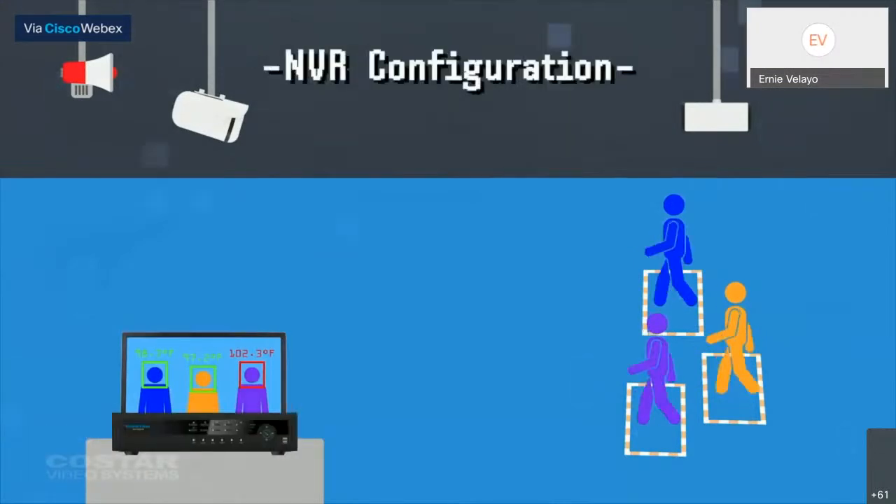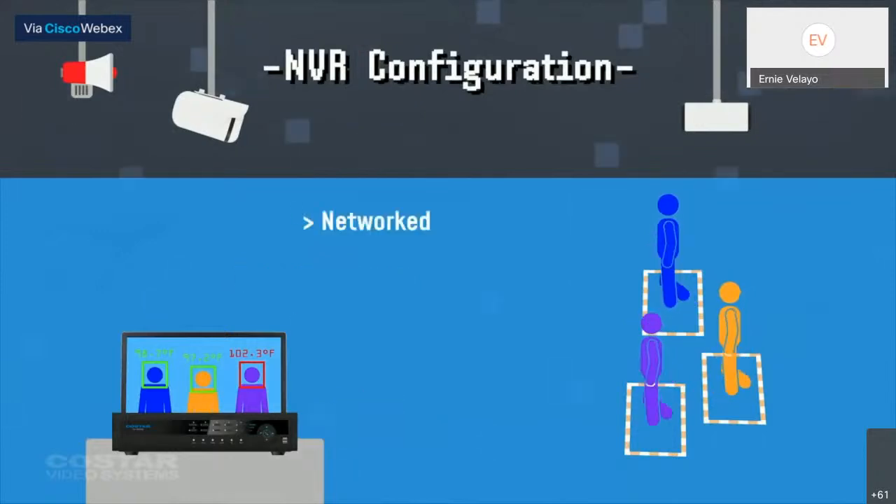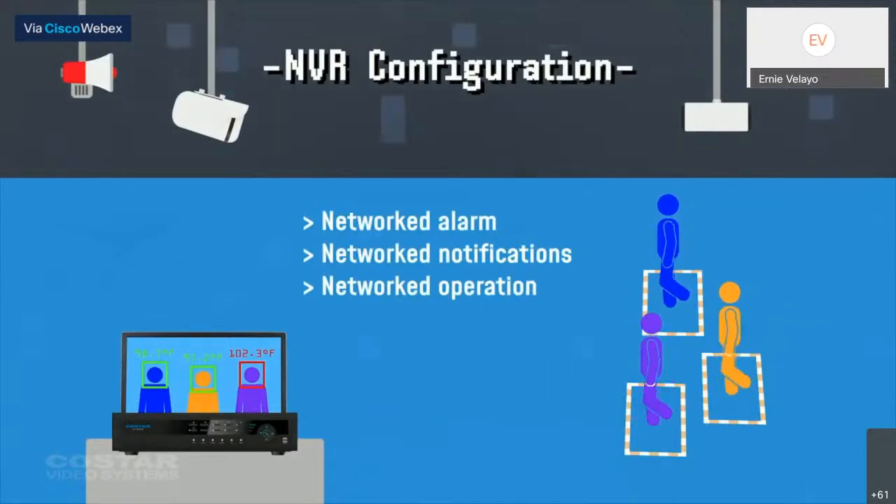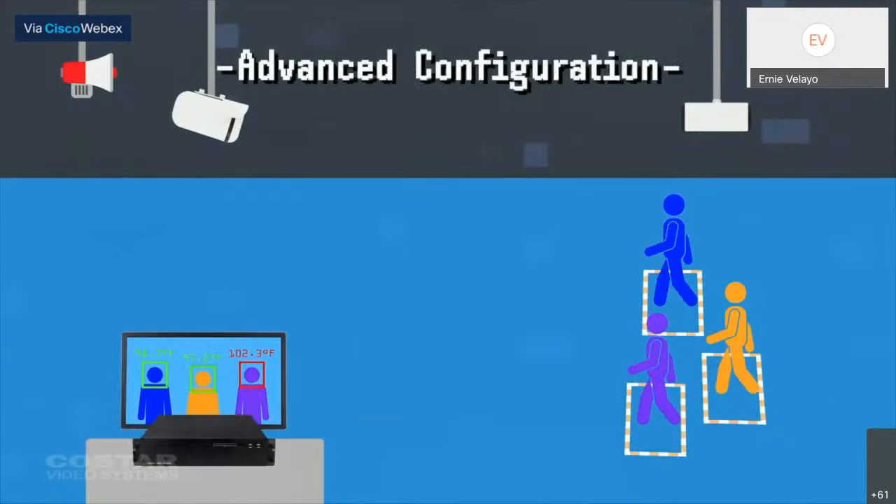The system is ONVIF Profile G compliant to ensure easy operation and integration with third-party VMS platforms already on the market. Tying the system to an NVR will allow the user to have access to network operation, alarm, and notifications.